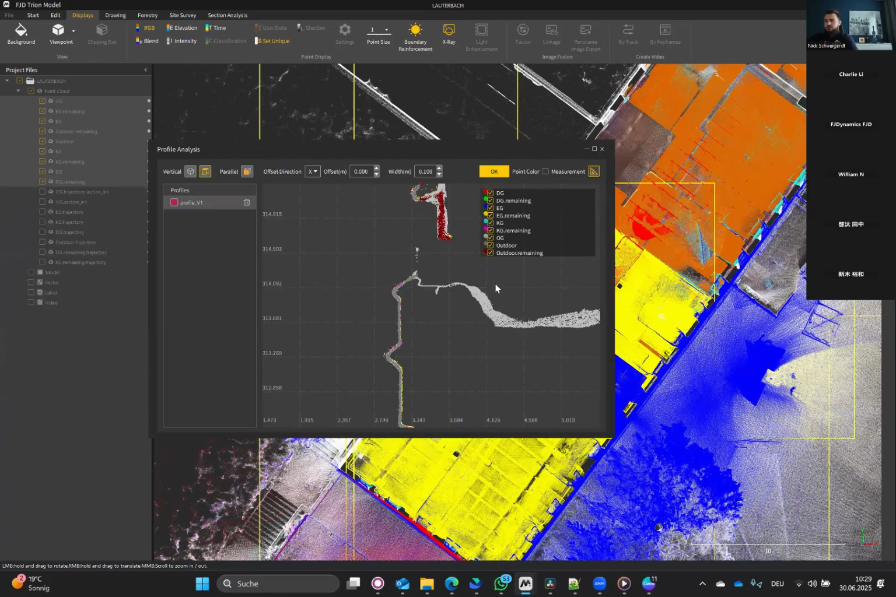Okay, so we have a lot of colors here, but what we can see is we have different layers of point clouds here. We do not want to have this in our final point cloud, so we need to clear them. But to show you how the spreading is,